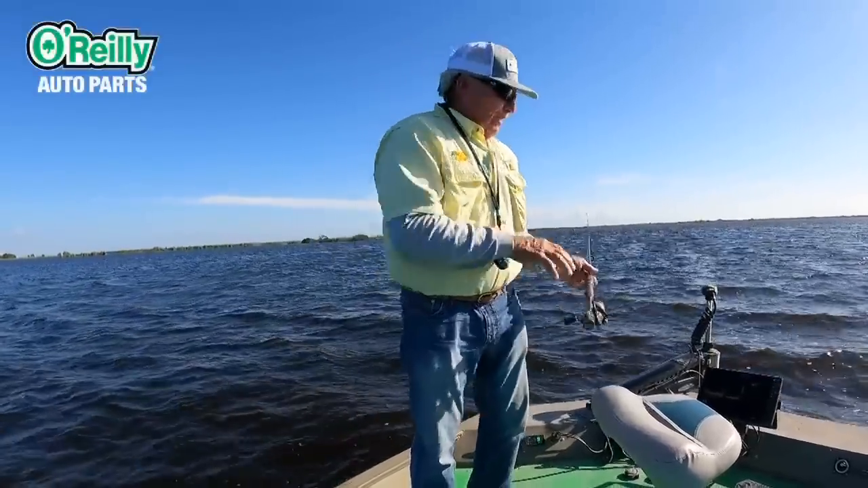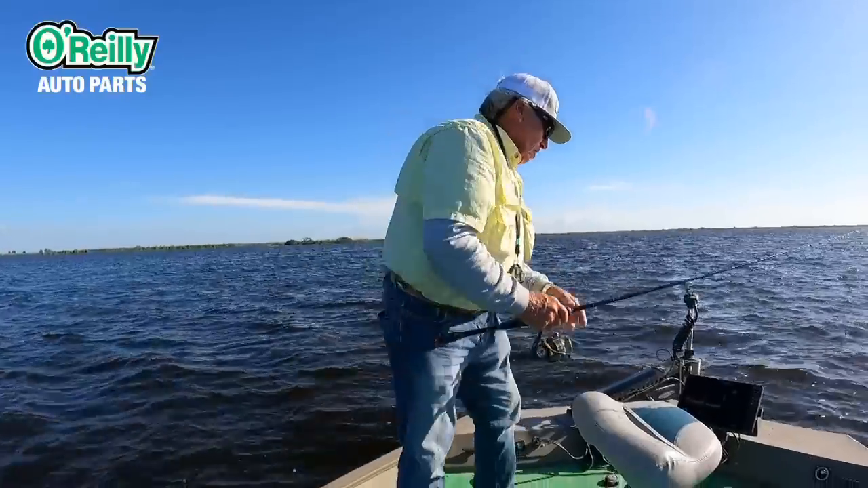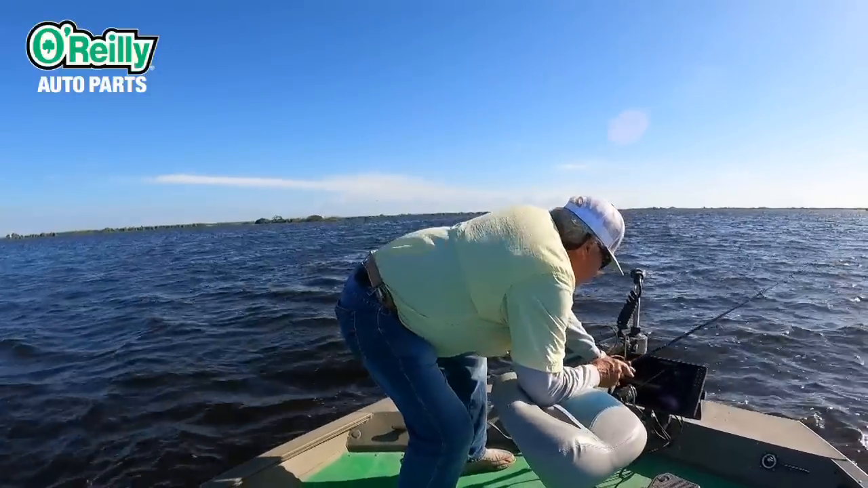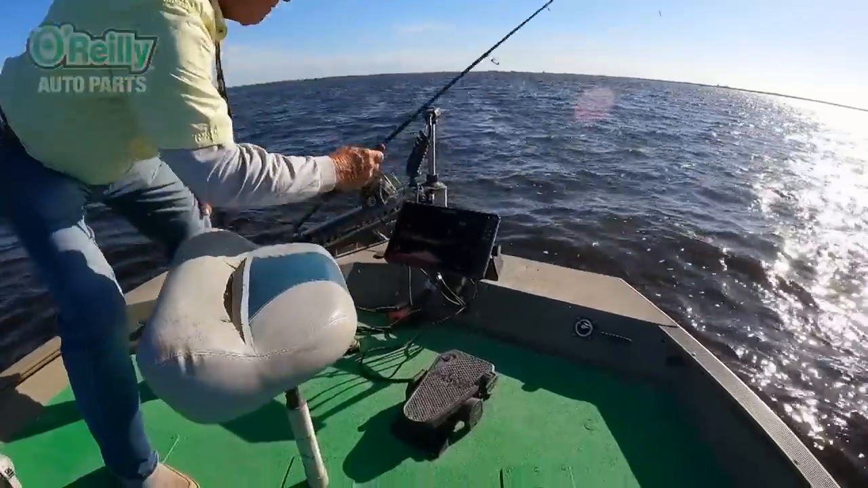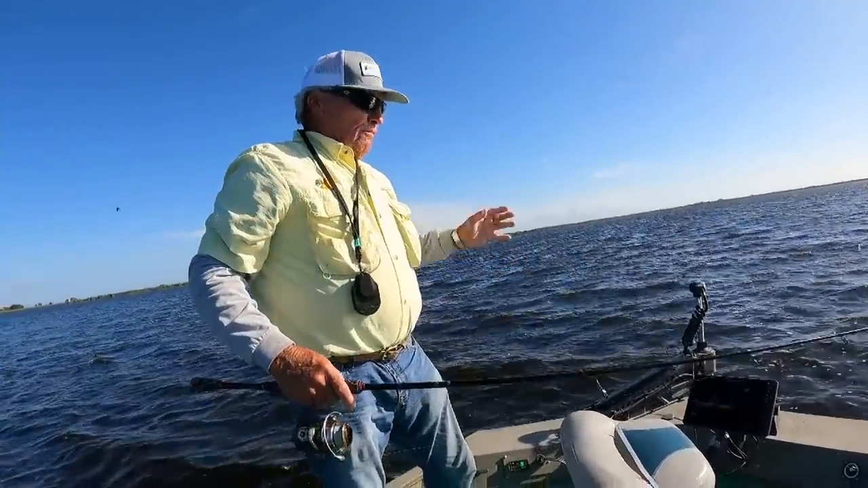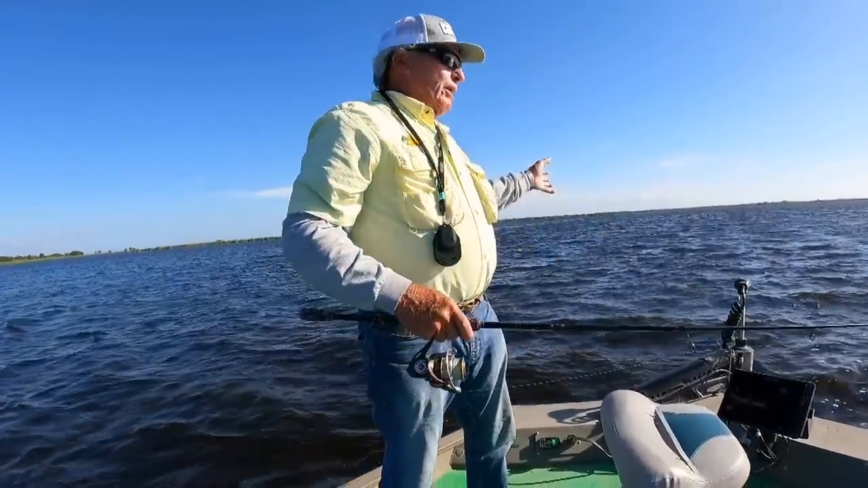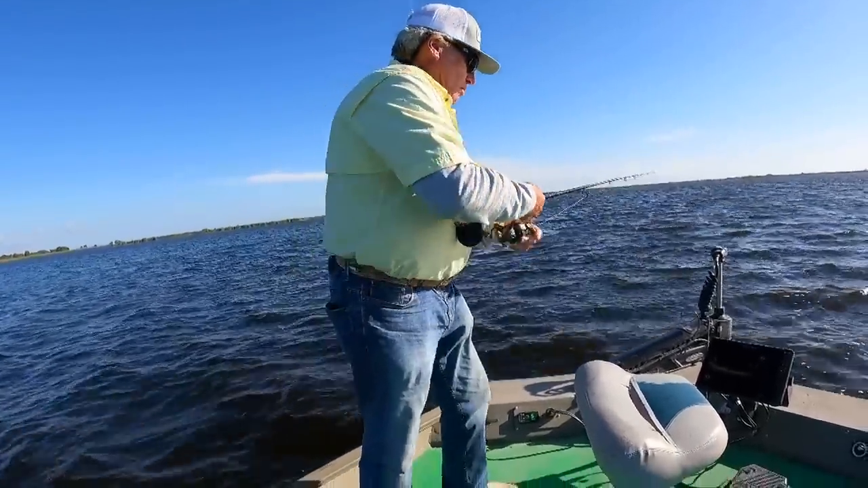Here I found a good school right here. There's probably 100 fish in that school. I'm looking at them. Look at them all. There's dozens of them in that school. If we had 3 or 4 people here, or a family of people and grandparents and kids and everything else, everybody could catch them. So that's kind of what we're doing now.